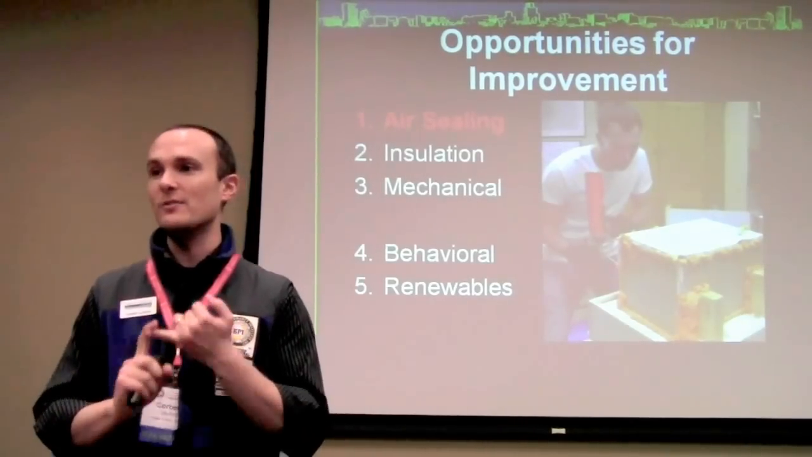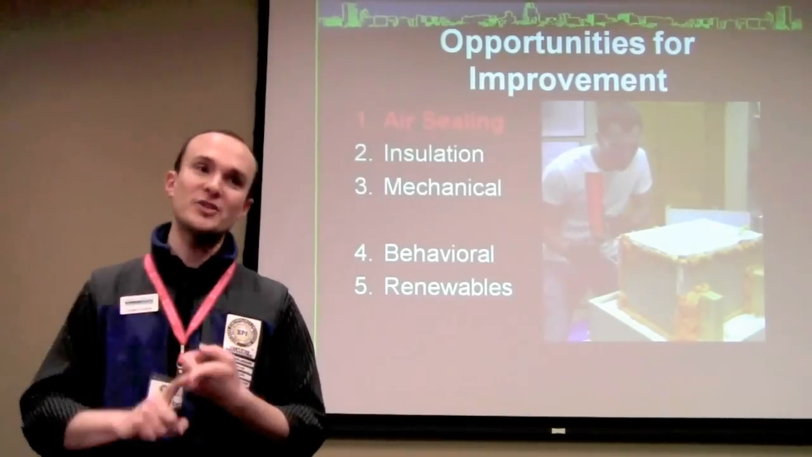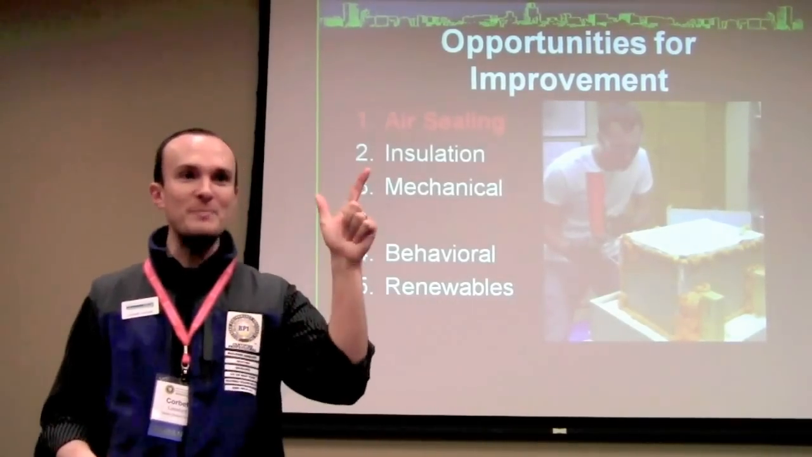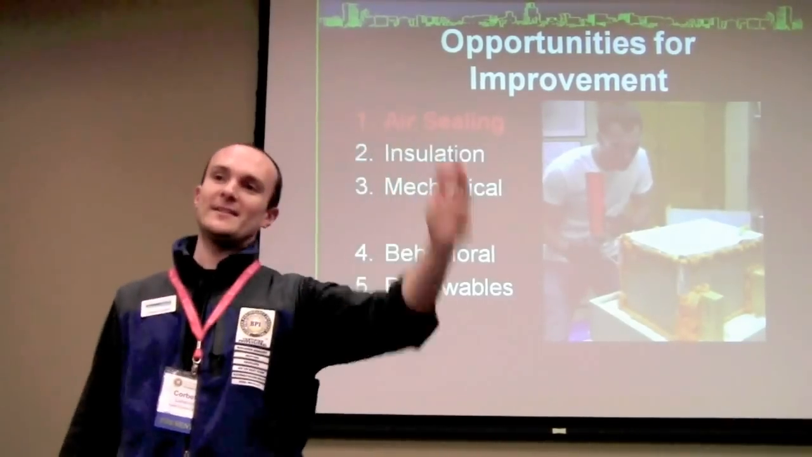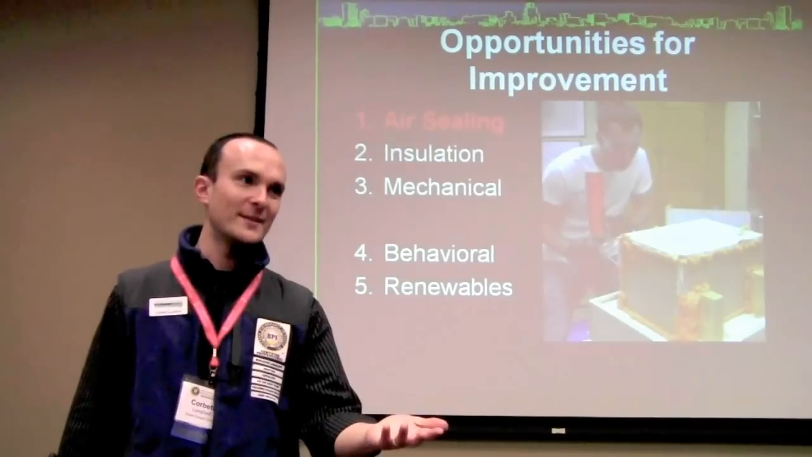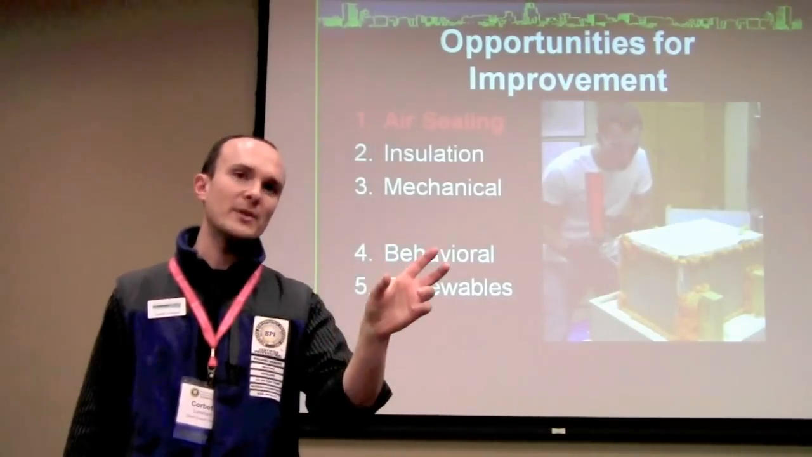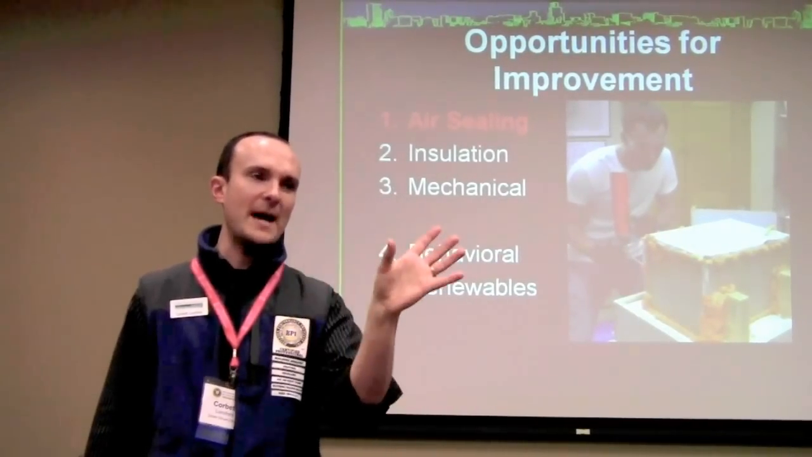You never have to maintain it. You never have to replace it. It's super cheap, and it's cheap labor, right? So those beat it every time. Also, what does it cost to run a furnace versus what does it cost to run air sealing, right? You don't run air sealing or insulation. They're passive measures. They come first, always. The mechanical systems should always follow the passive measures.